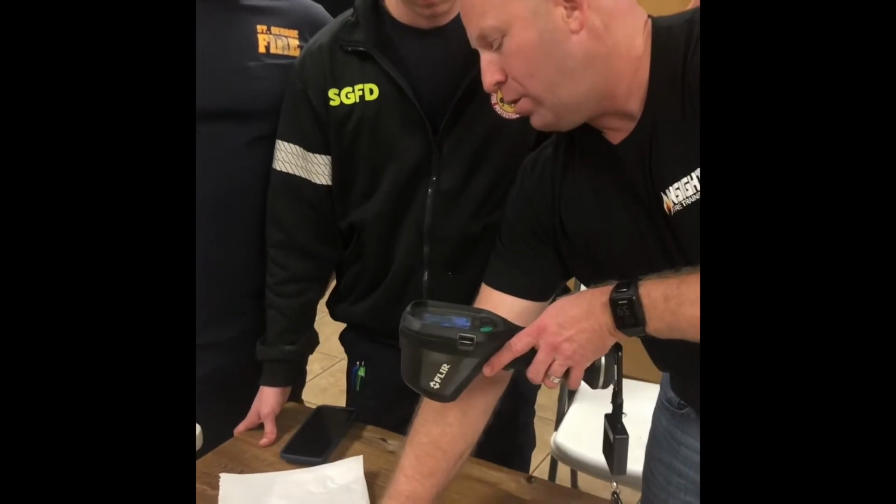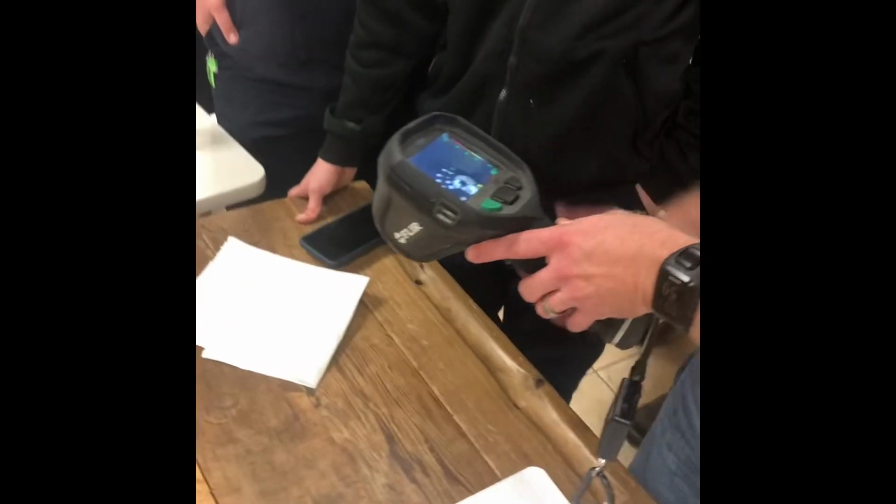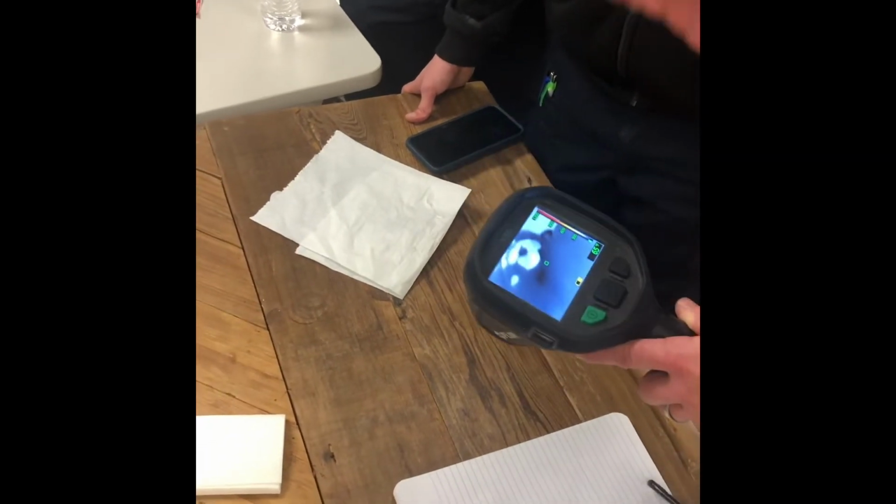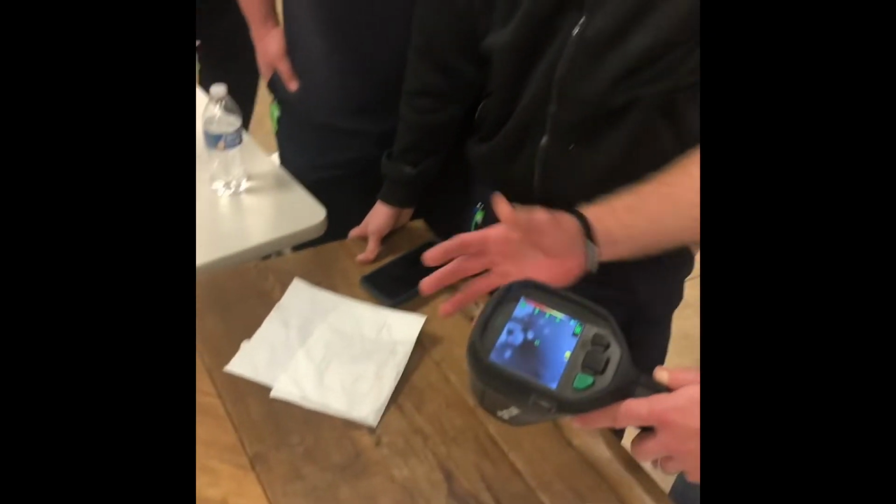Kids love this, by the way. You can say, all right, you ready to watch my hand? They're like, wow. Cool. Yeah, so it leaves a heat print, right? Now, how long it stays there is based on several things. What's the ambient temperature of the room? What's the emissivity of the object? How long it will absorb the heat?